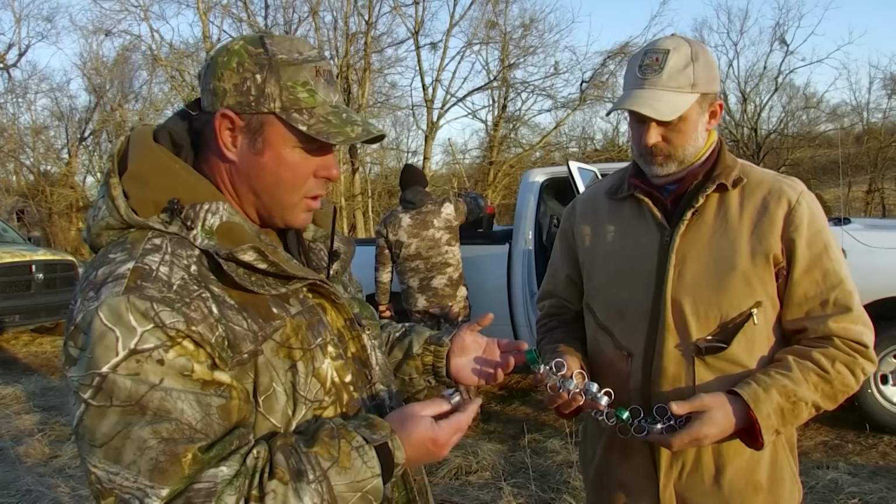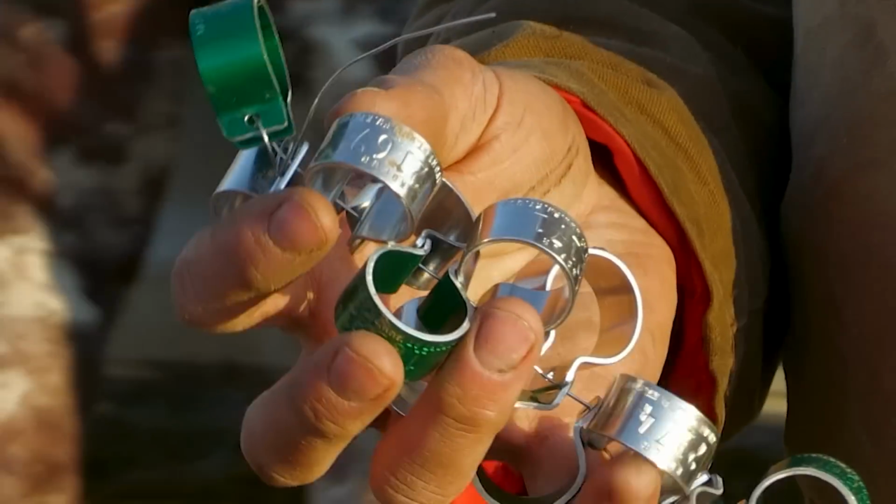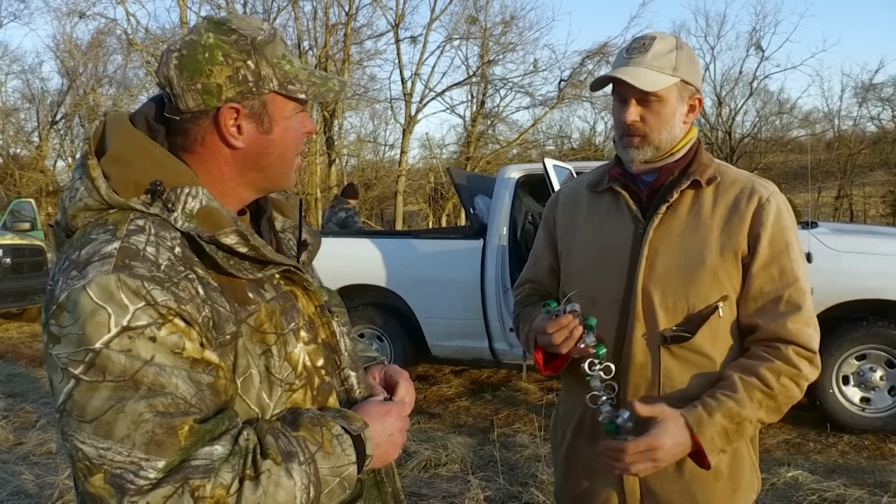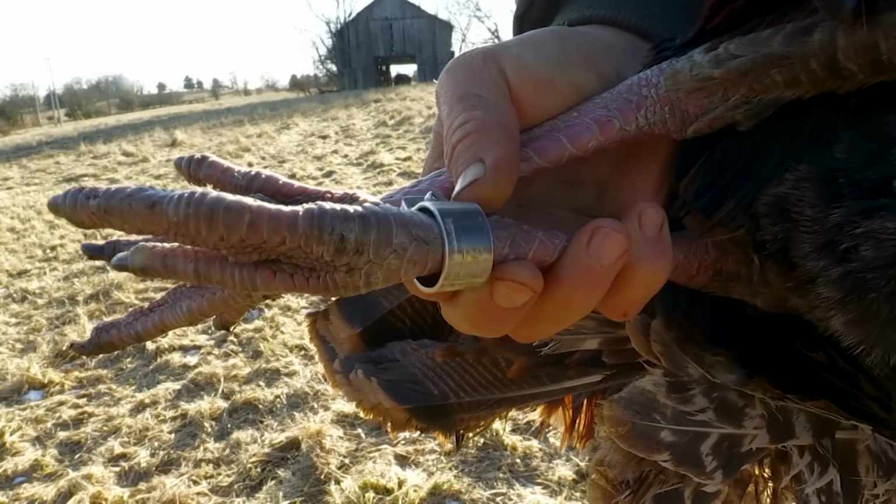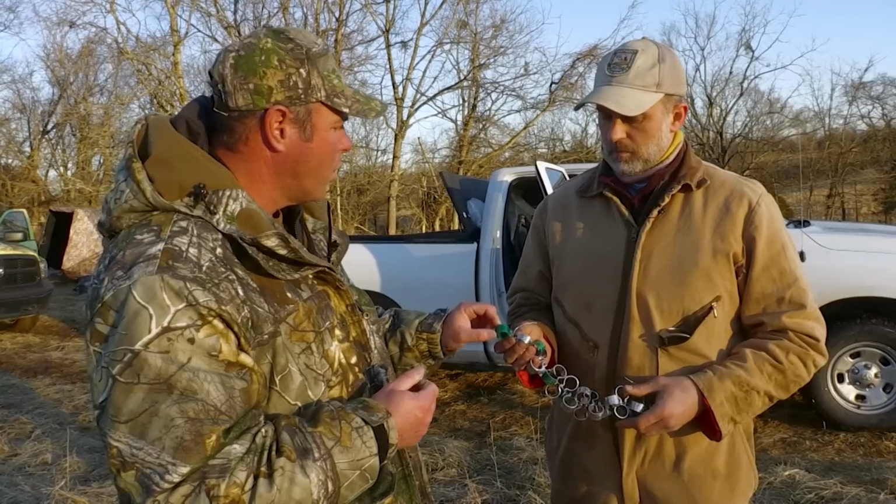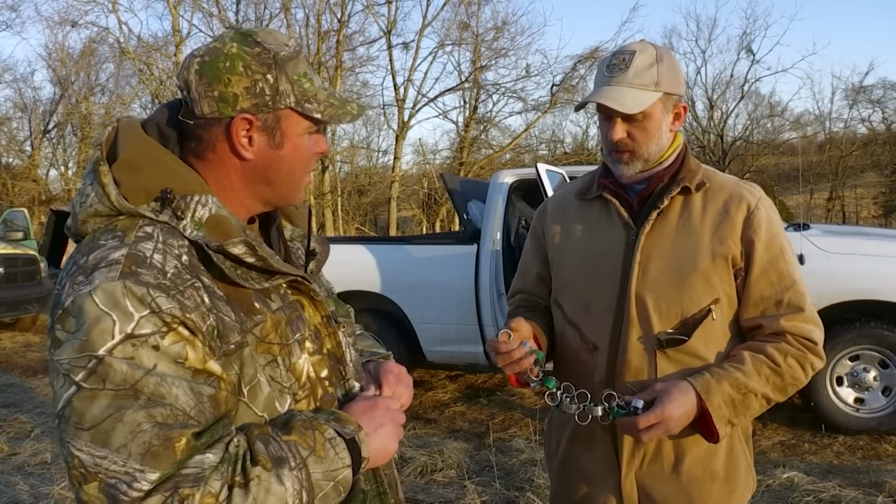I noticed some of these bands are silver and some of them are green. Tell me about the green ones. Yeah, every fourth one is green. They are reward bands. The purpose of the reward bands is to help us estimate the harvest rate of the non-reward bands. They've done this type of work a long time in the waterfowl world. There's a financial award for whoever turns one in: $75. We've got some really good cooperation there.